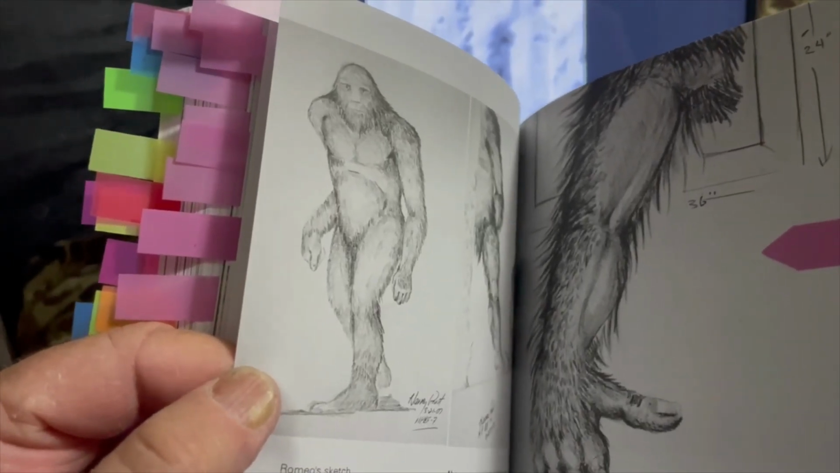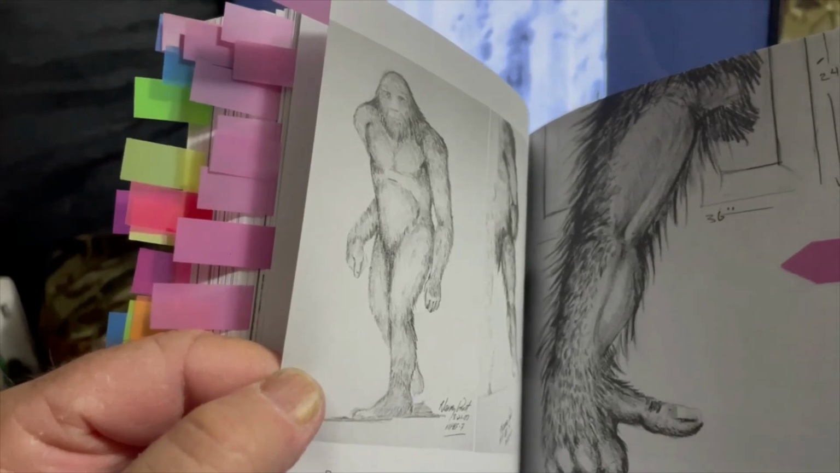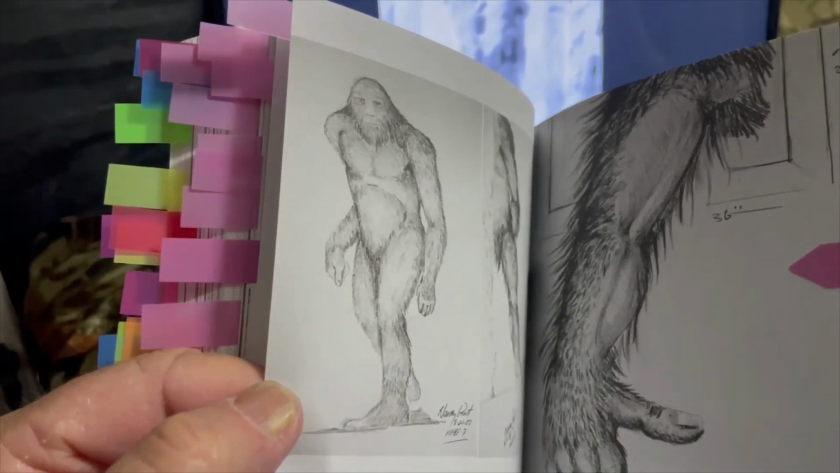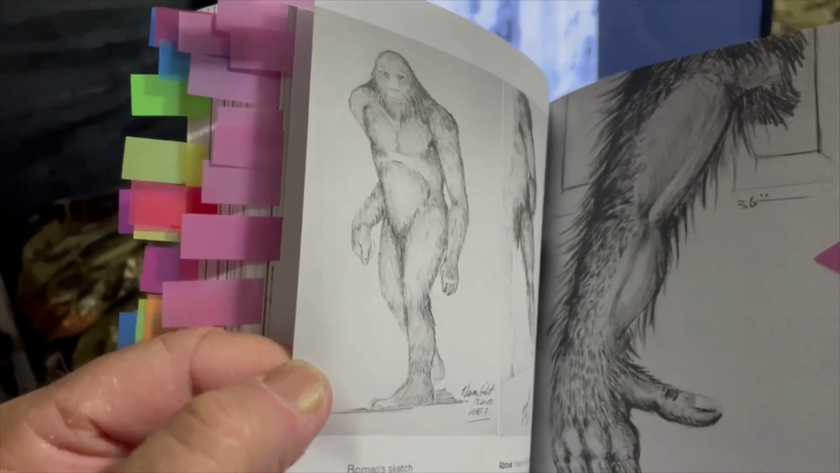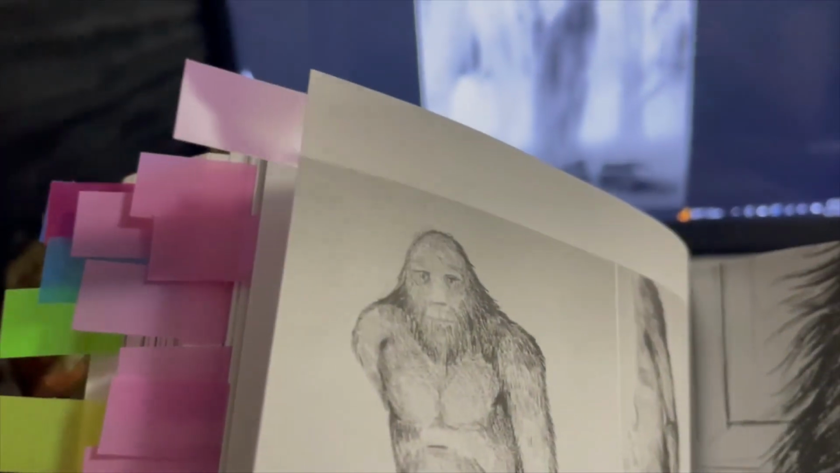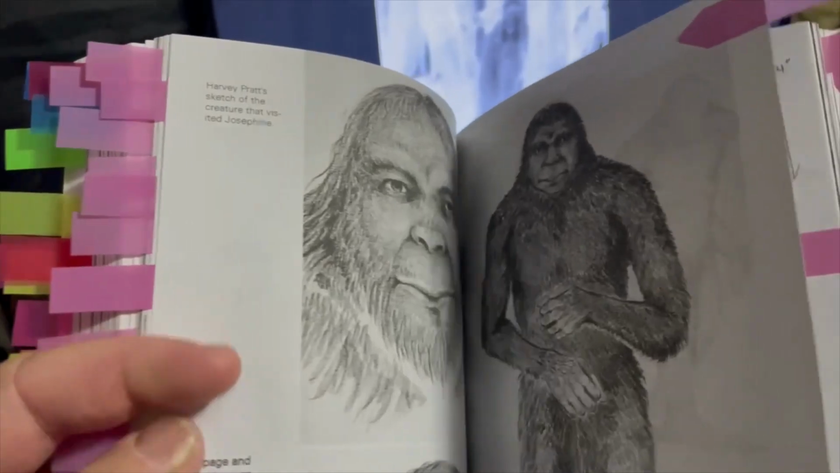Okay, are you ready for a look inside David Paulides' book? Alright, this is all police artist sketches right here. And the witnesses, they filled out affidavits that these were the truest pictures that could be drawn of what they saw. So most of these, this one's unusual right here that has hair on his face. Most of them in here do not have hair on their face.